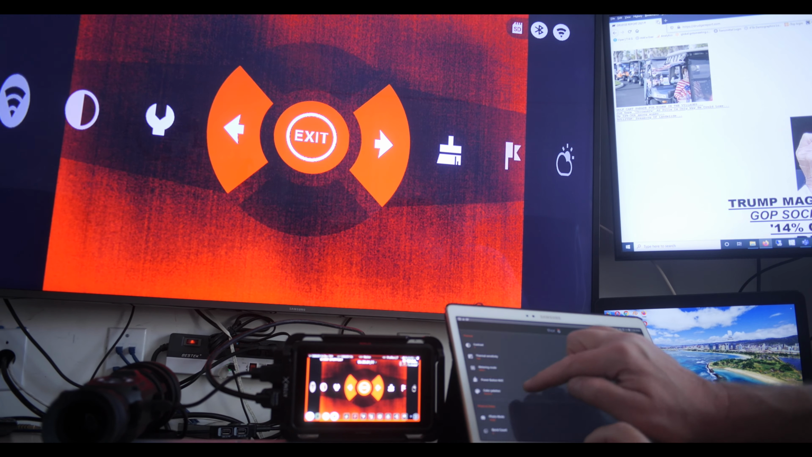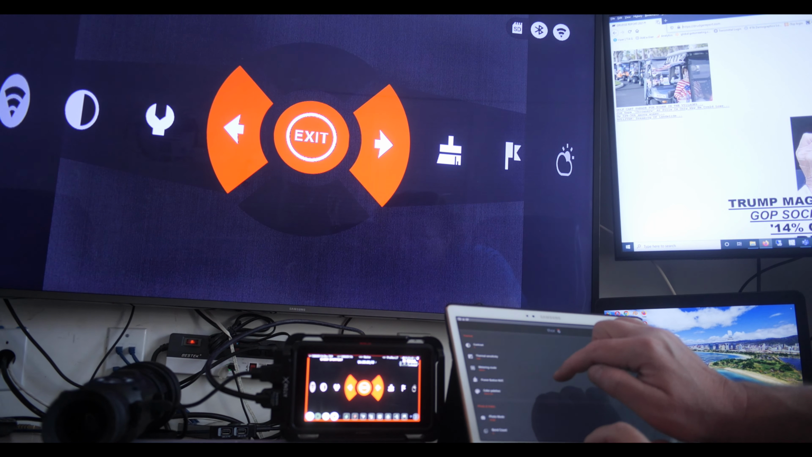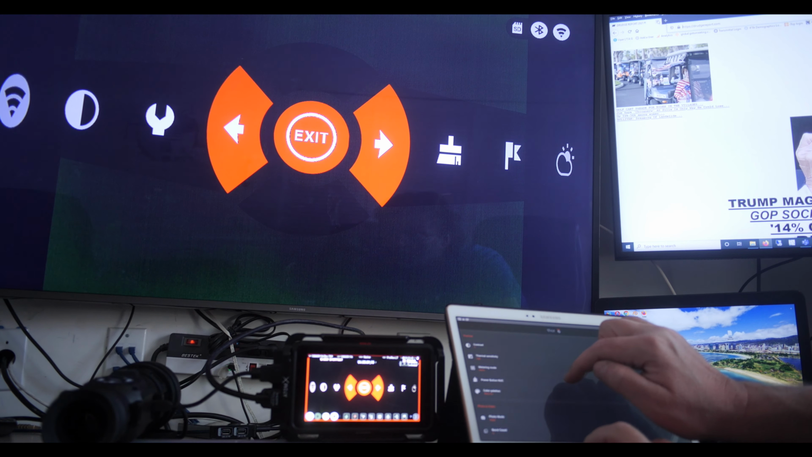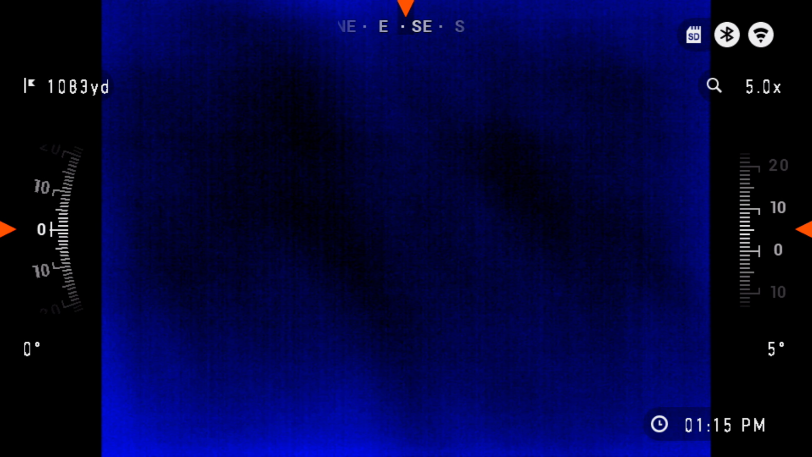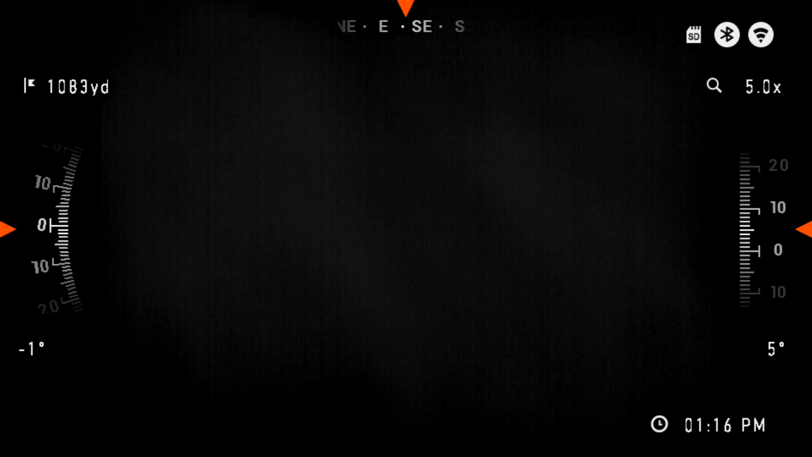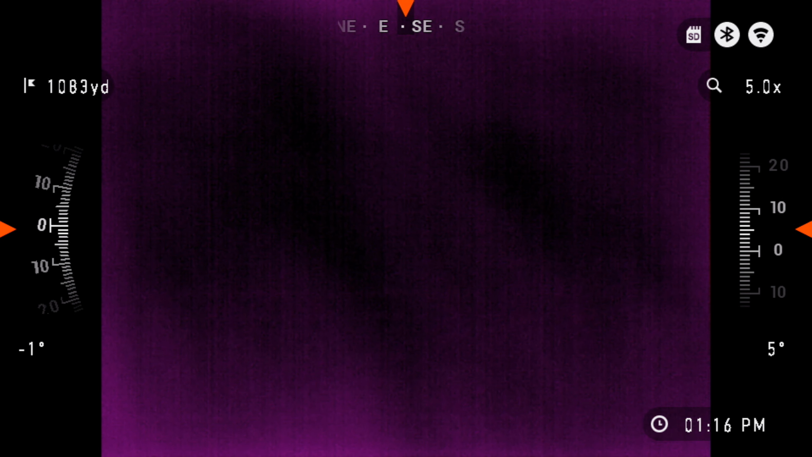So I could instantly change color palettes on my tablet on the fly. So there's green, there's rainbow. If I'm skywatching and I want to just select the color, I can be recording and I could just hit this button and change right on the fly without even having to go into the menu system at all. So this is pretty cool.